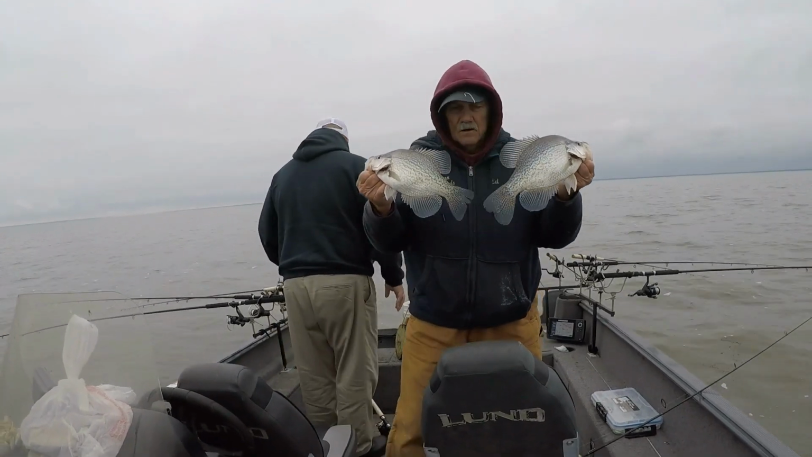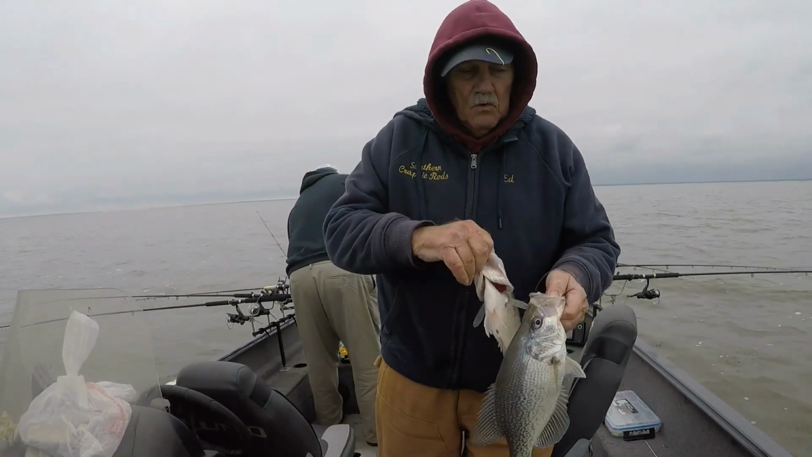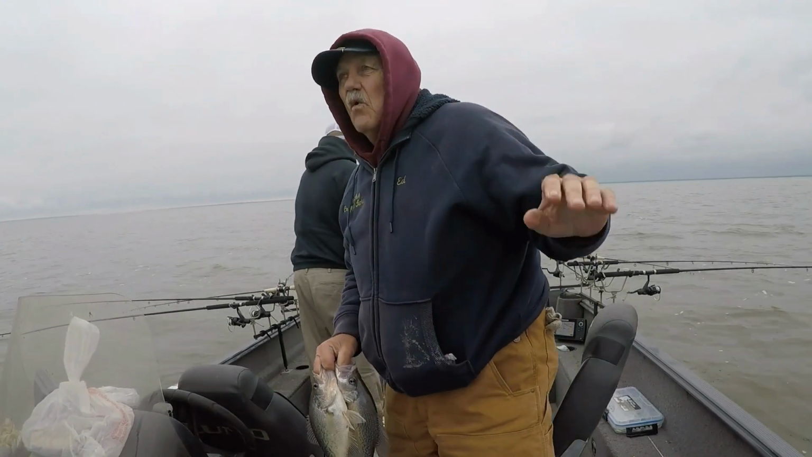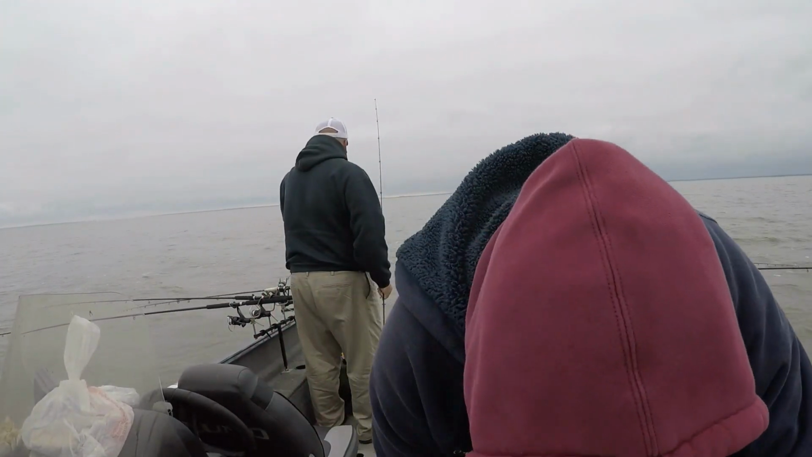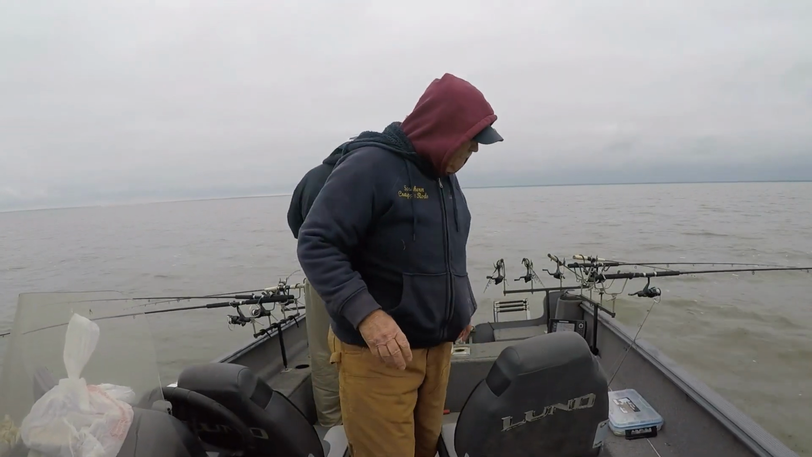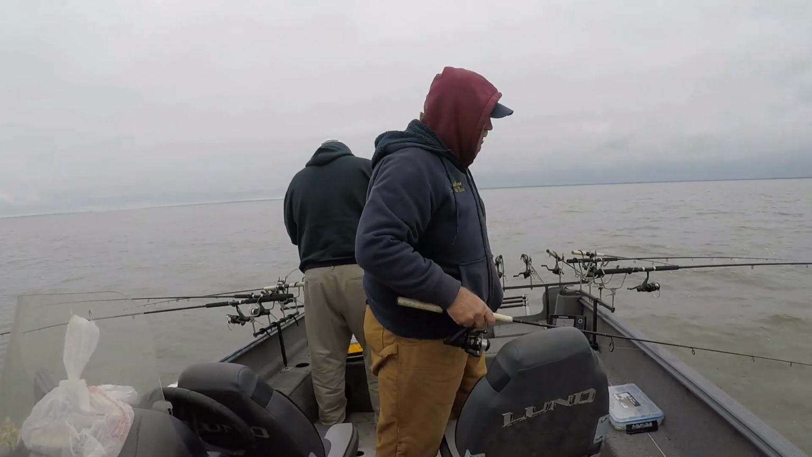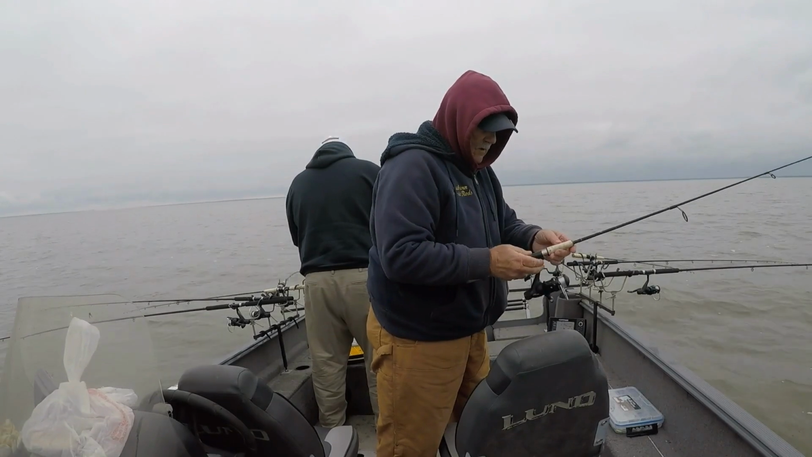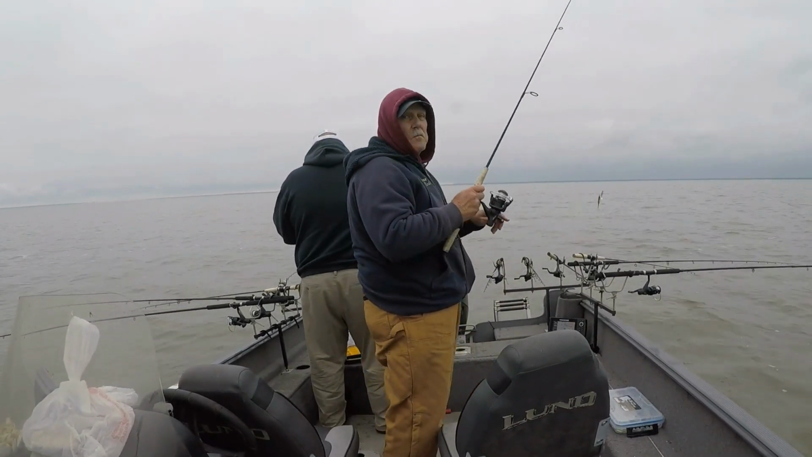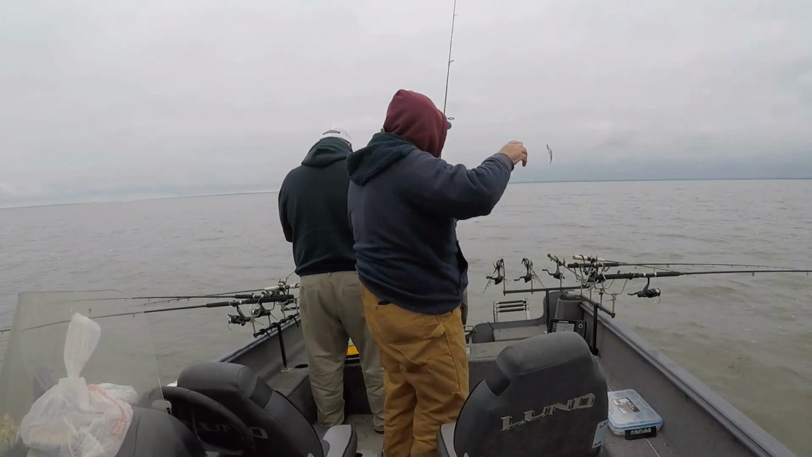Like I said, we ain't catching a bunch, but we having fun out here, boys. It's cold. There ain't another lake, there ain't another boat on the water. When it gets like that, that makes for some pretty good fishing. Still got my minnows. Keep in mind, people ask me, yes, I tip with minnows.